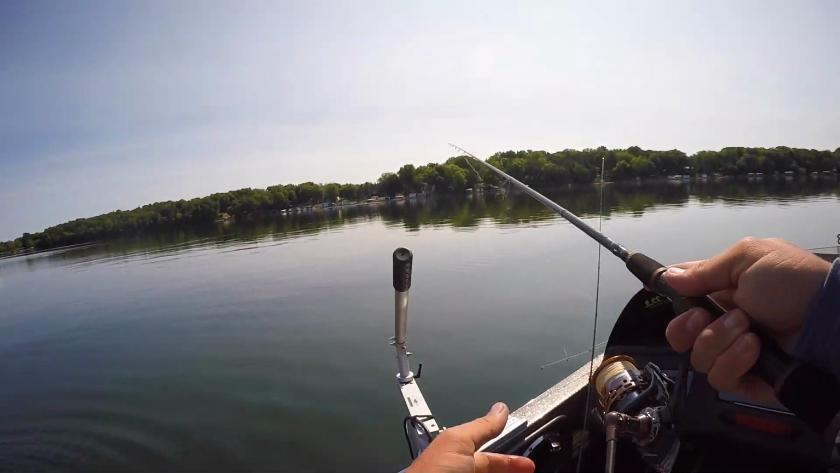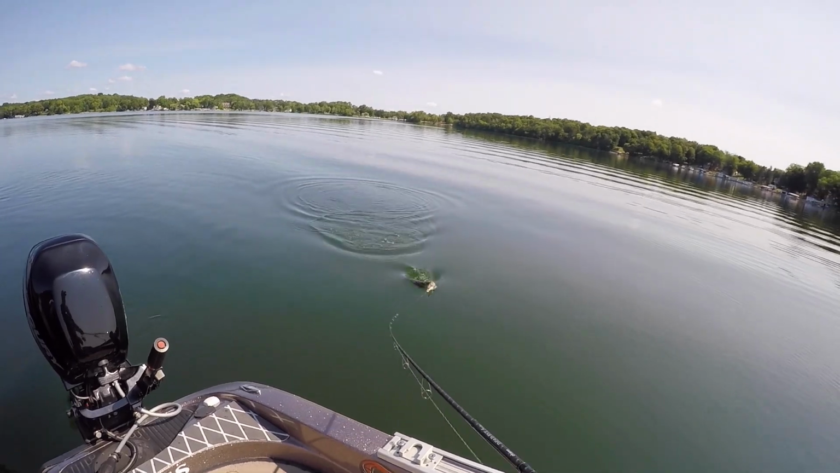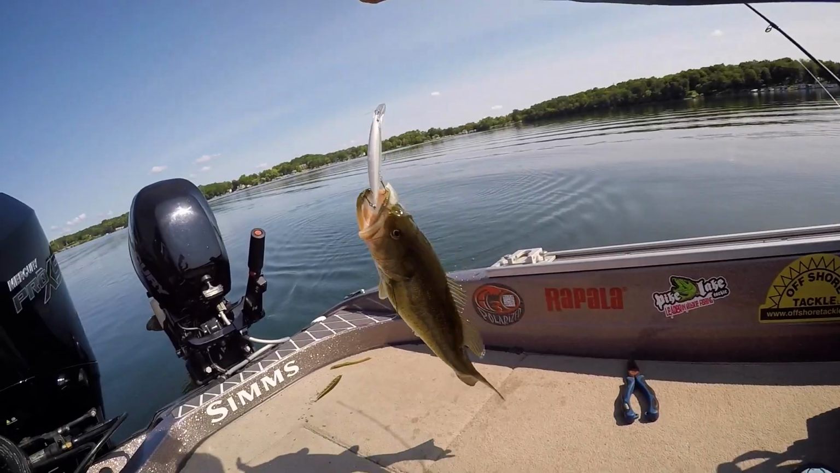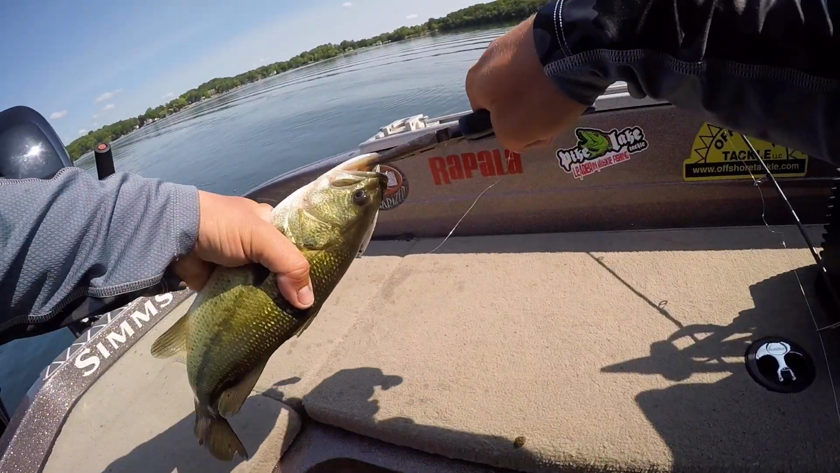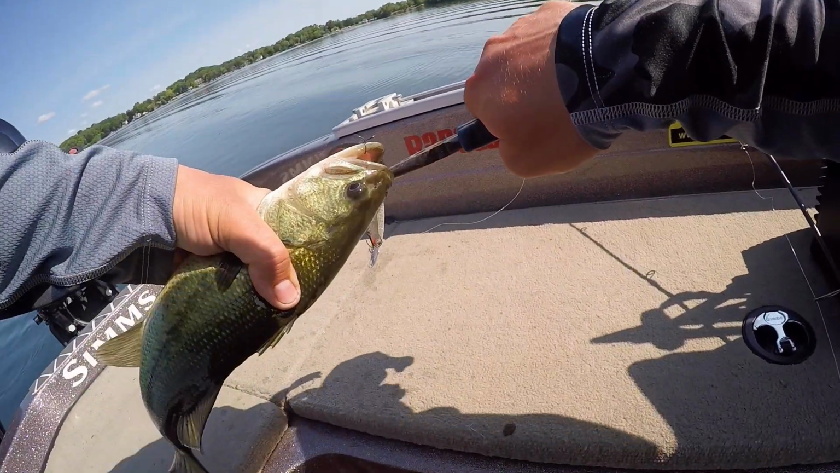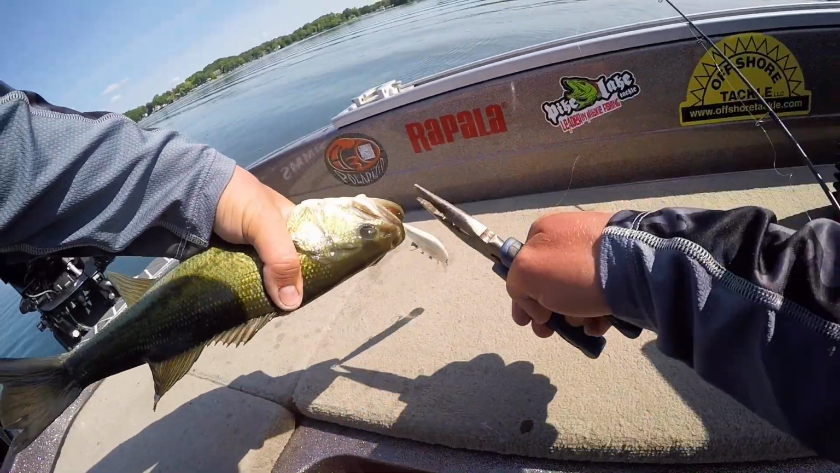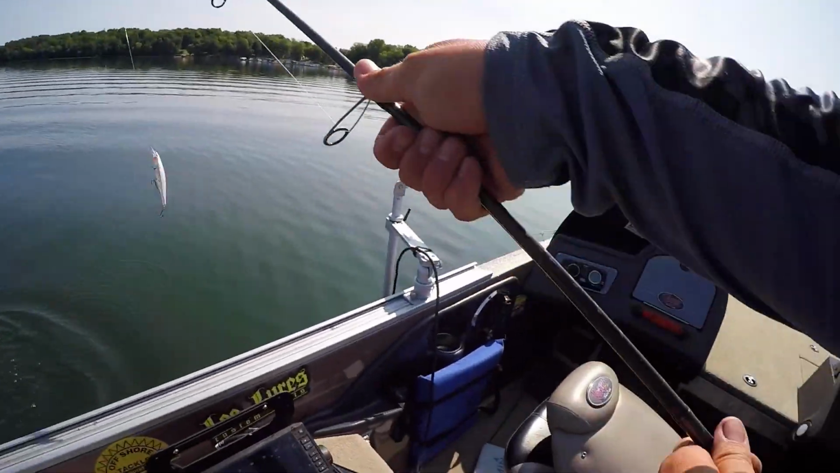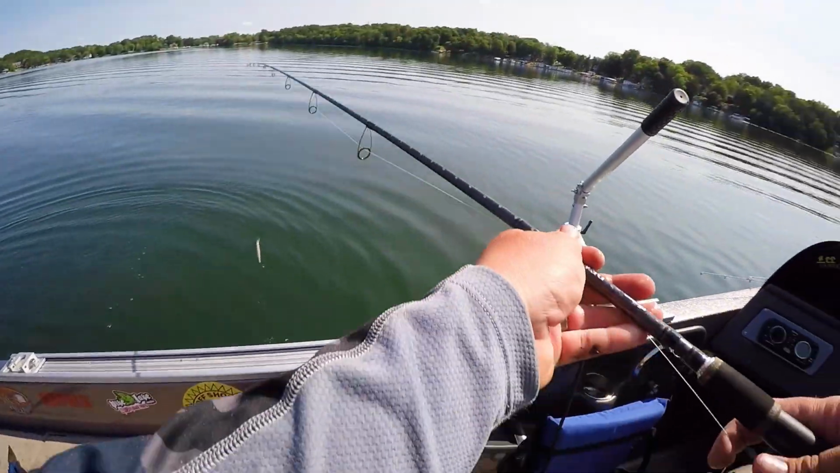Let's see if we can catch another one here. Right here in the back of the boat. Oh, nice. That's a better fish. All right. Look at that, guys. Oh my gosh. I know I sound like a broken record right now, but this is like the coolest thing ever. And this is not a lake that I guide on. It's a lake that I grew up fishing. Never thought I'd be out here catching fish like this. Certainly not bass. I mean, holy cow. Unbelievably cool.